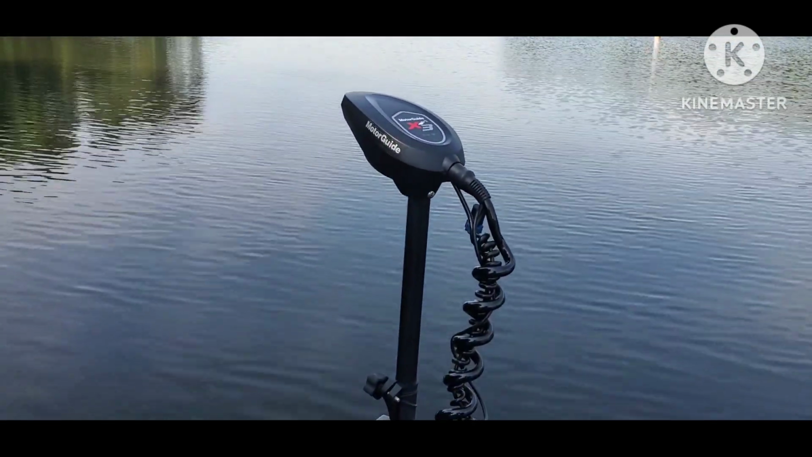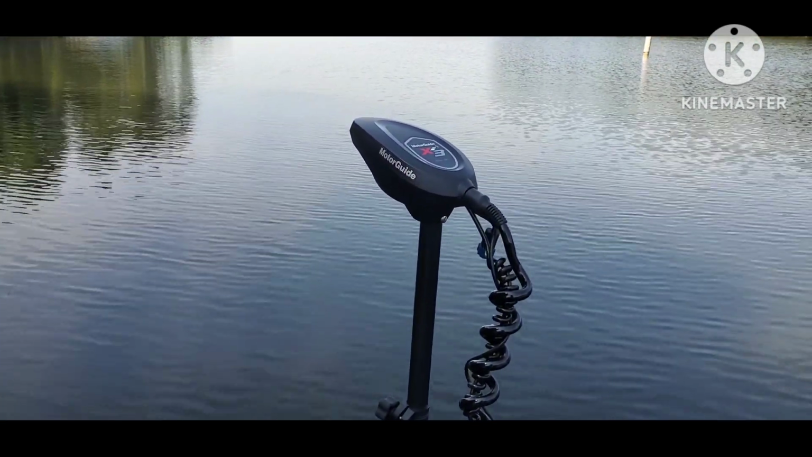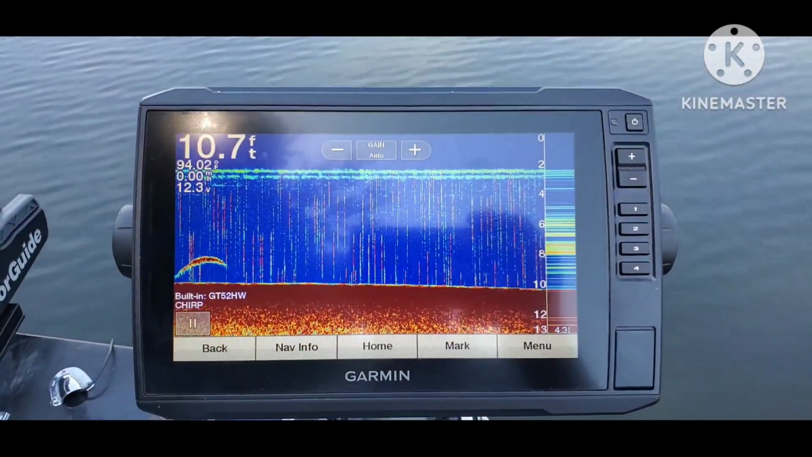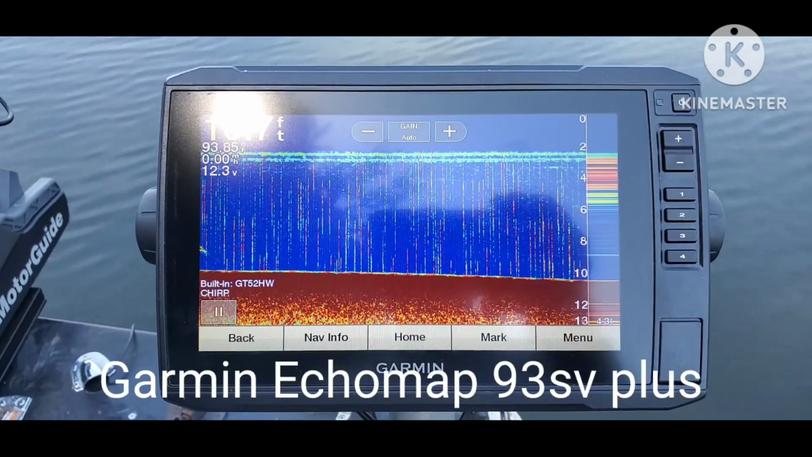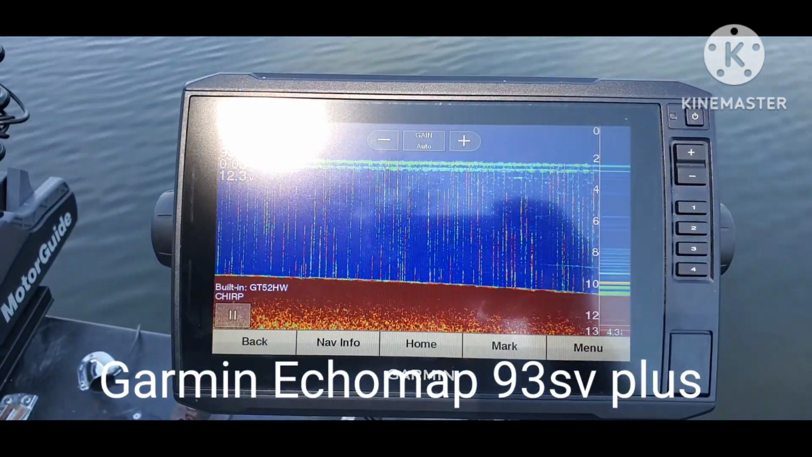Okay, here we are on the lake, everybody, and I have now got my trolling motor deployed. It is the Motorguide XI3 with all of the extra special features, 24-volt. I also have my Garmin Echomap 93 SV turned on and ready to test.